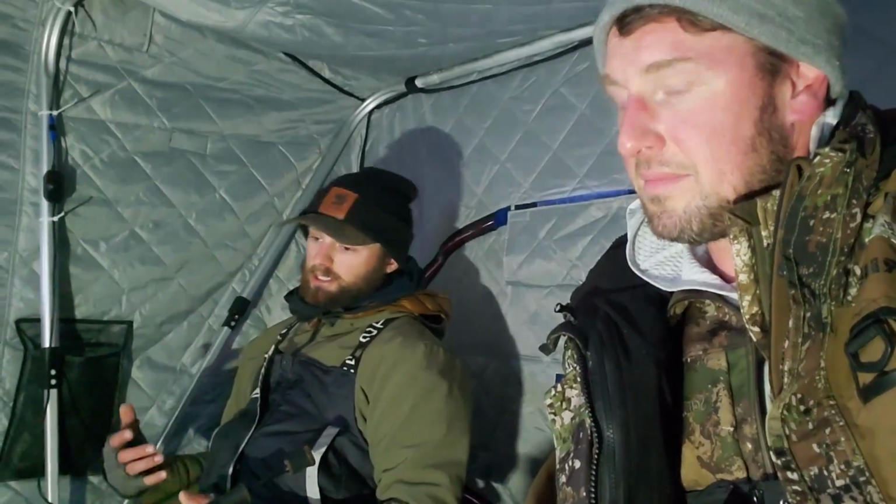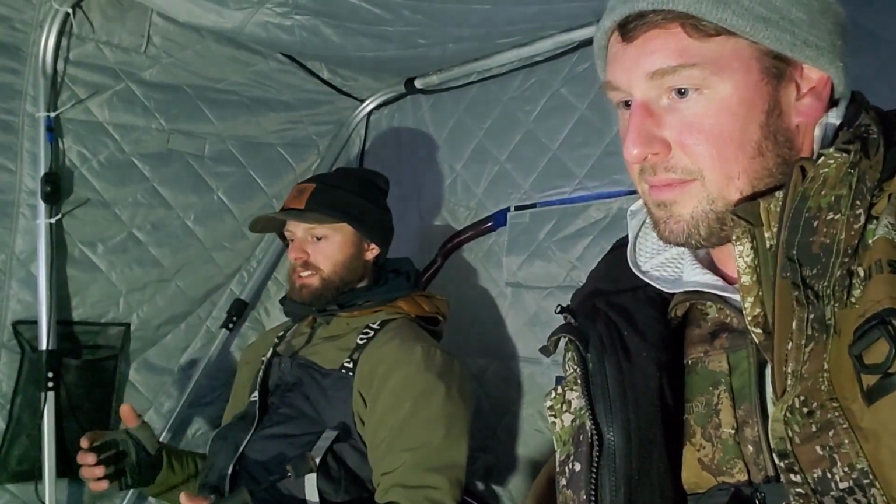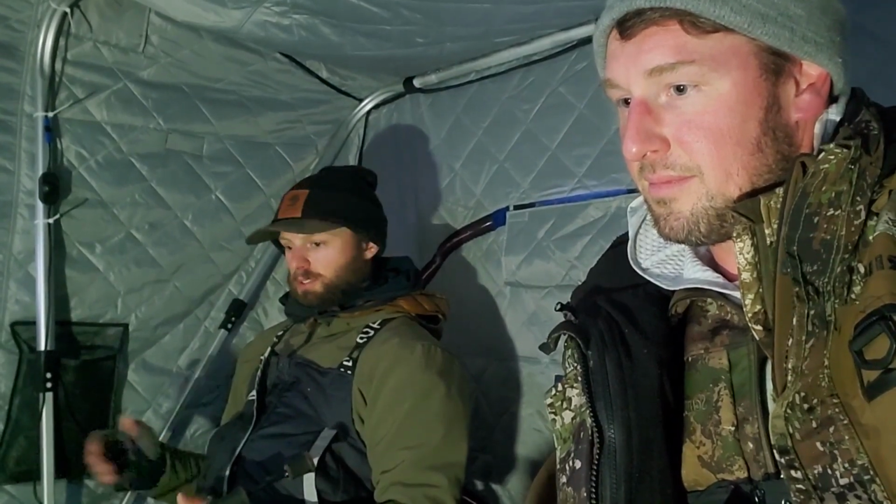So, showcasing that it's not just information overload. It's all organized in a fashion that's super beneficial to the angler. So that's been one of the things that we've been working really hard to showcase, how easy it is to use. Where it's going, we're super excited about that.